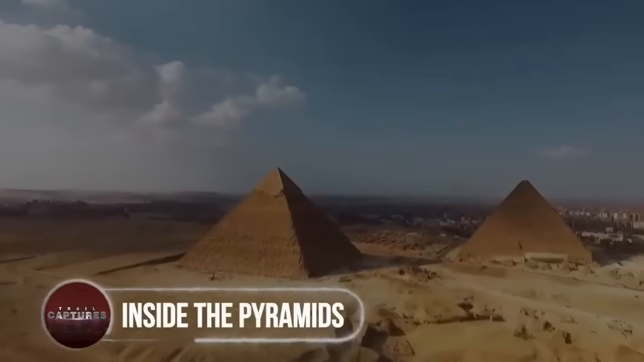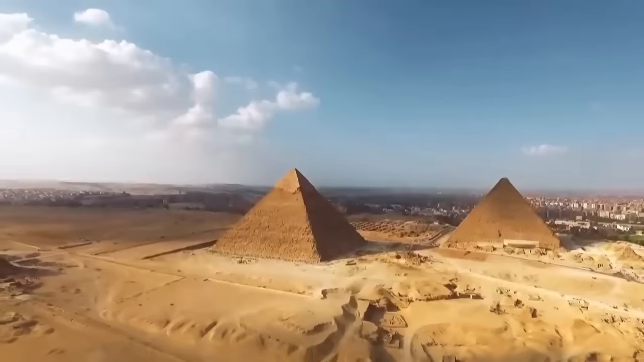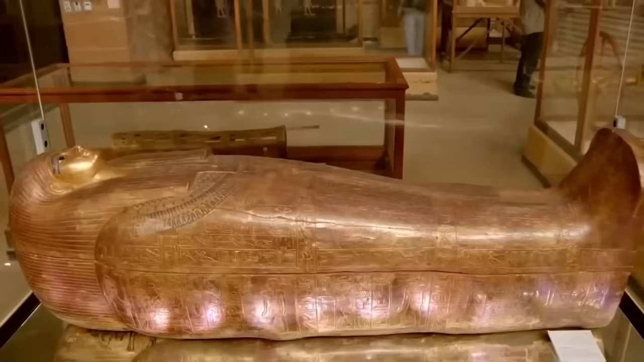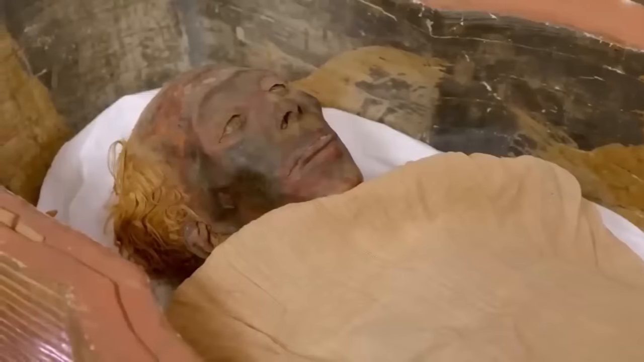Inside the pyramids. Compared to our little knowledge, there are way more mysteries that the pyramids contain. Just like this beauty. Well, she's the beauty of the mummy's world. Officials say that when they discovered her and opened her coffin, she was wearing a gold crown on her head